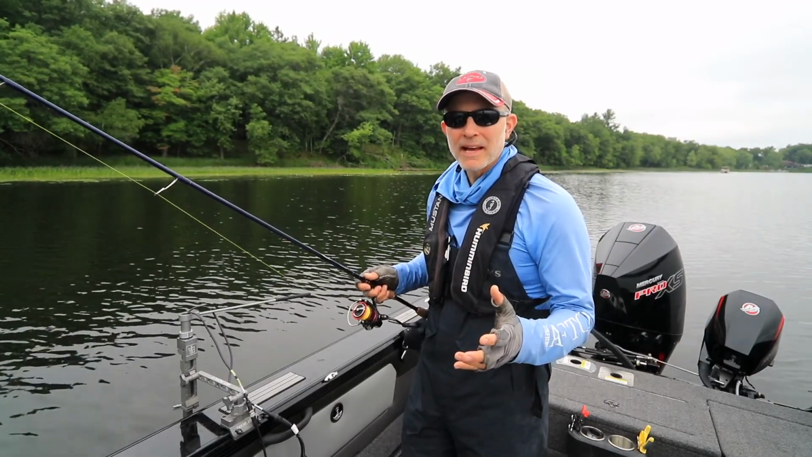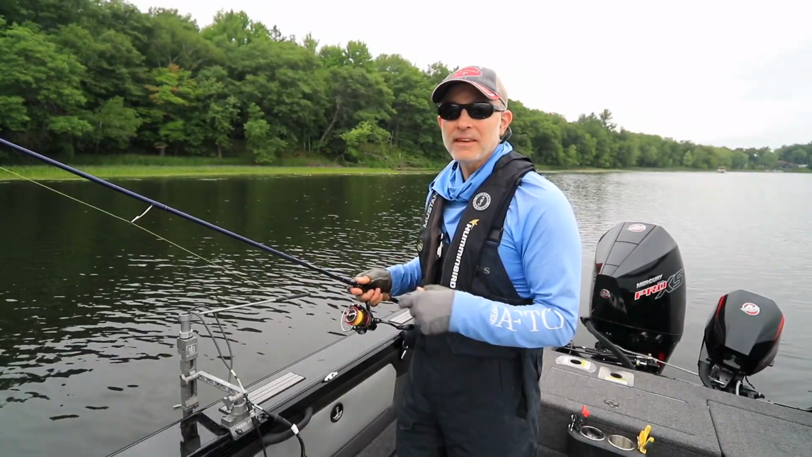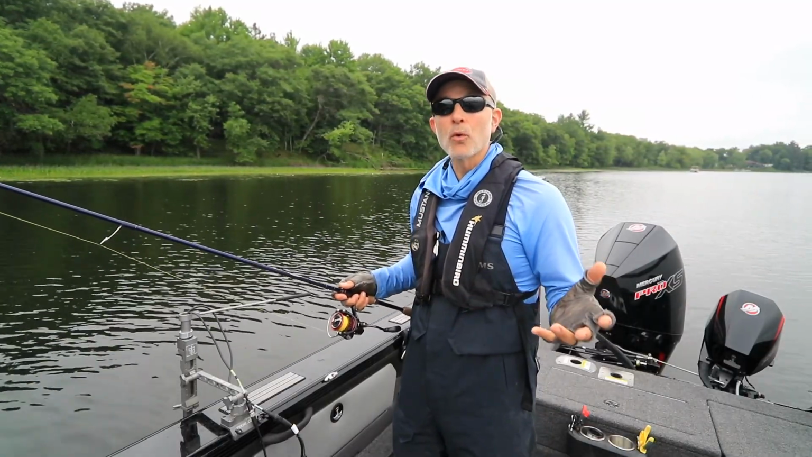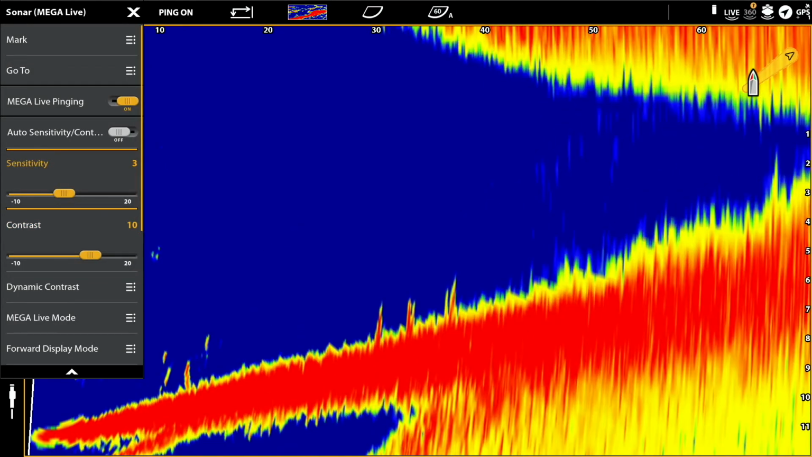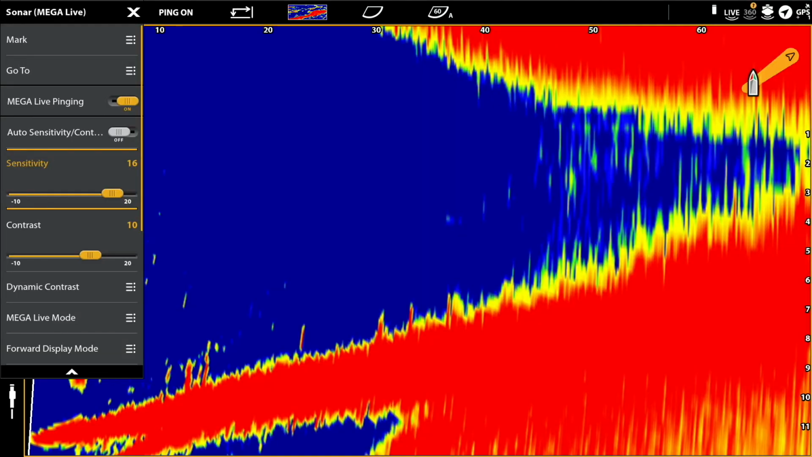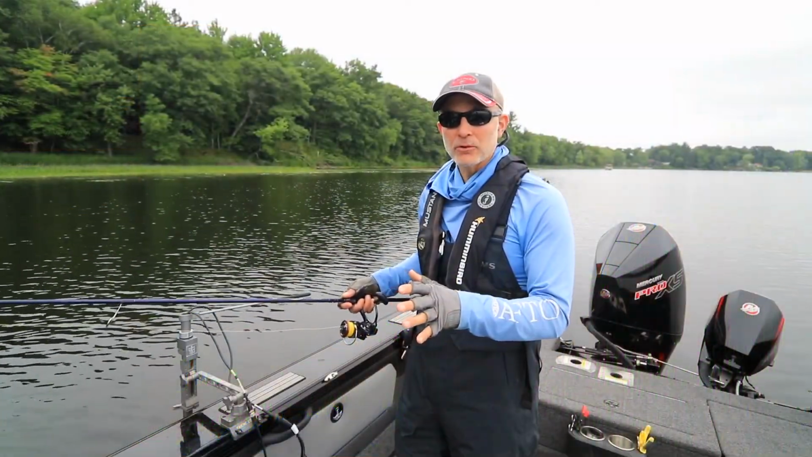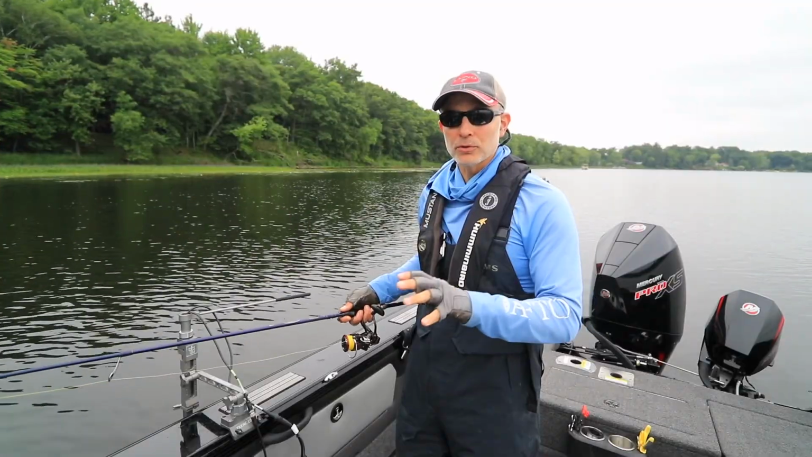When we make changes to MEGA Live sensitivity, we're not really going to be changing the number of live sonar returns that we see on the display. Instead, changes to MEGA Live sensitivity will make those returns that are already visible either brighter or less bright. So in other words, if I use a color palette like I like, which is number 13 in forward mode here, increasing my MEGA Live sensitivity is going to add color to the returns that are already visible, make them easier to see. Reducing my MEGA Live sensitivity here is going to remove color from those same returns. The returns are already going to be there. I'm just going to make them more colorful or less colorful.